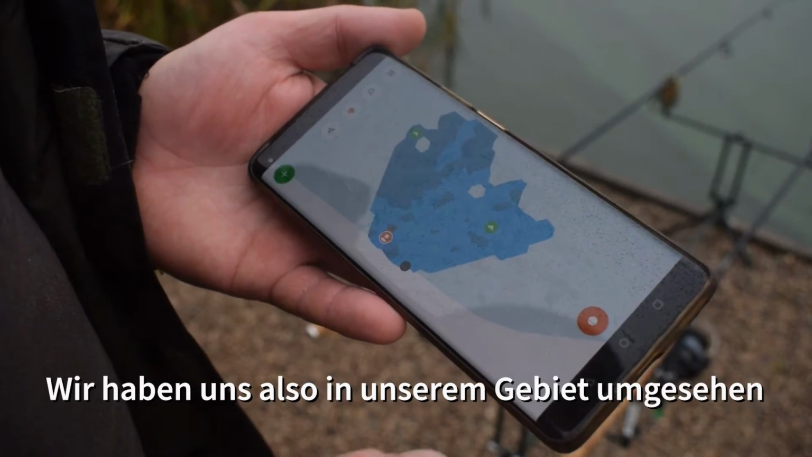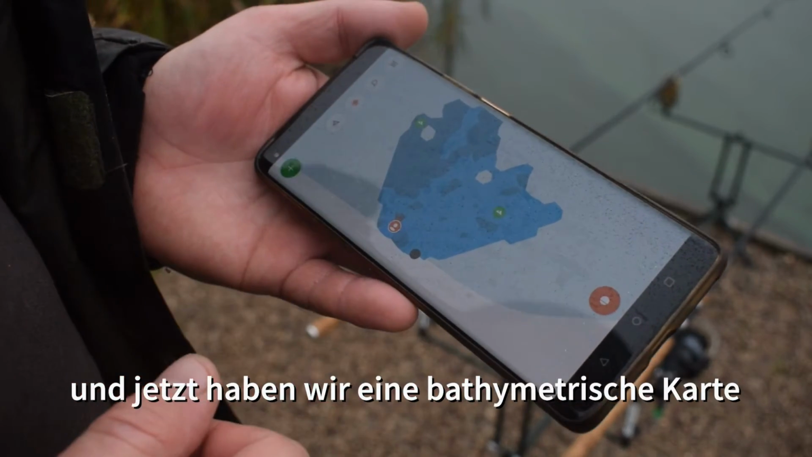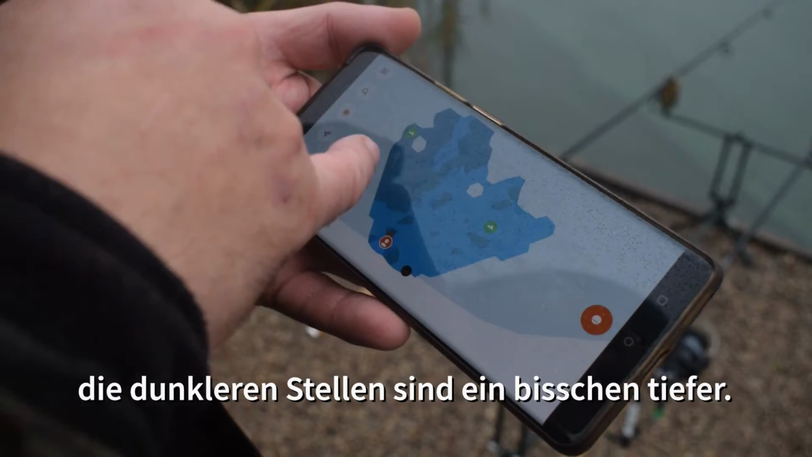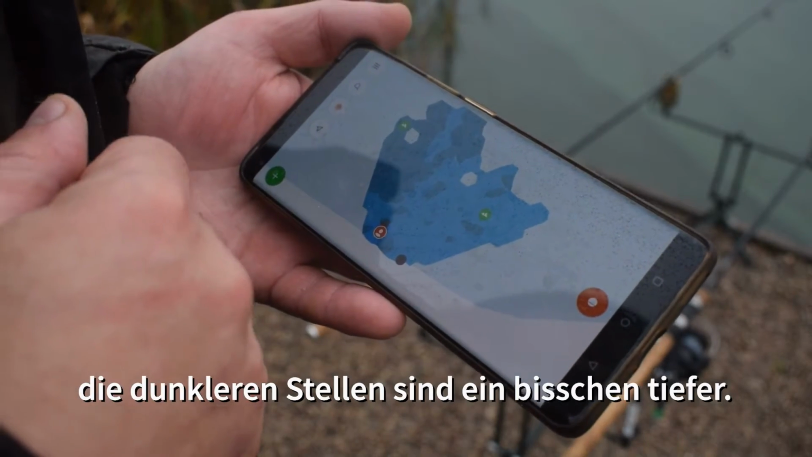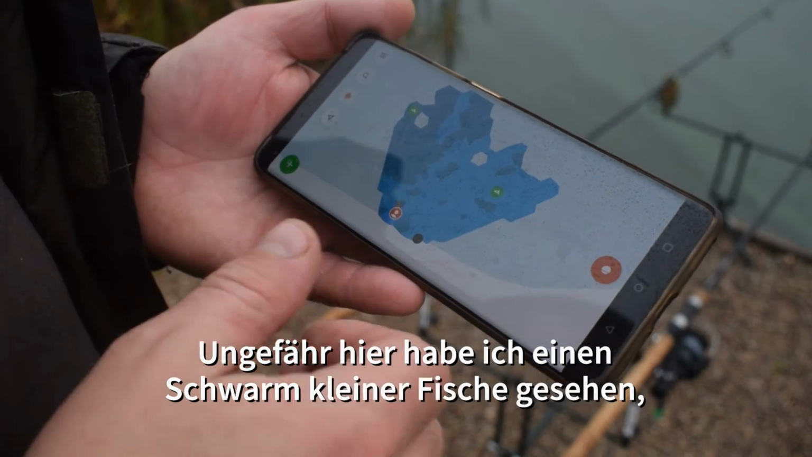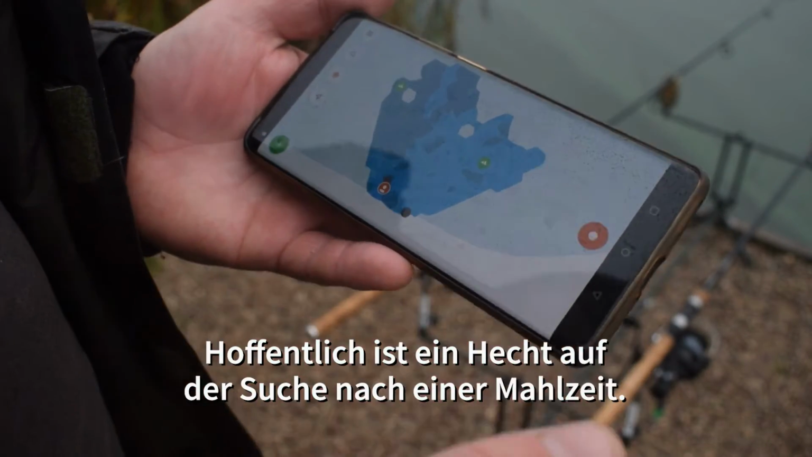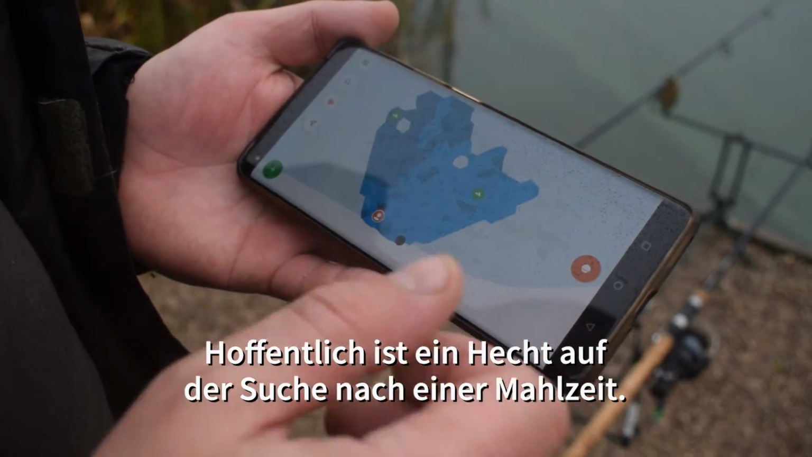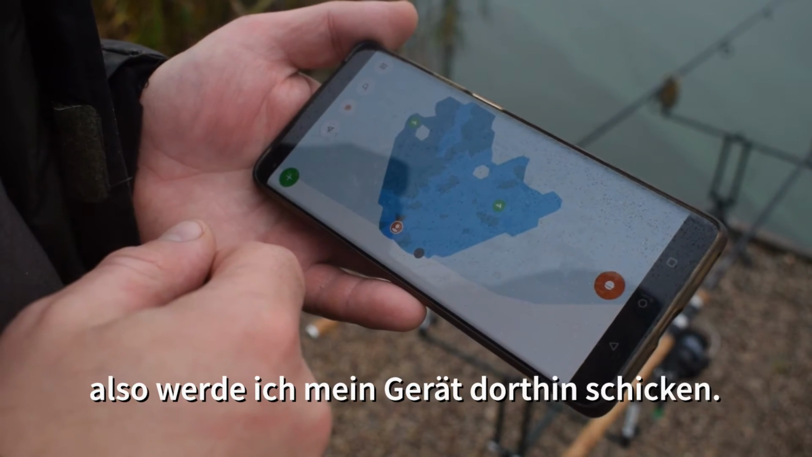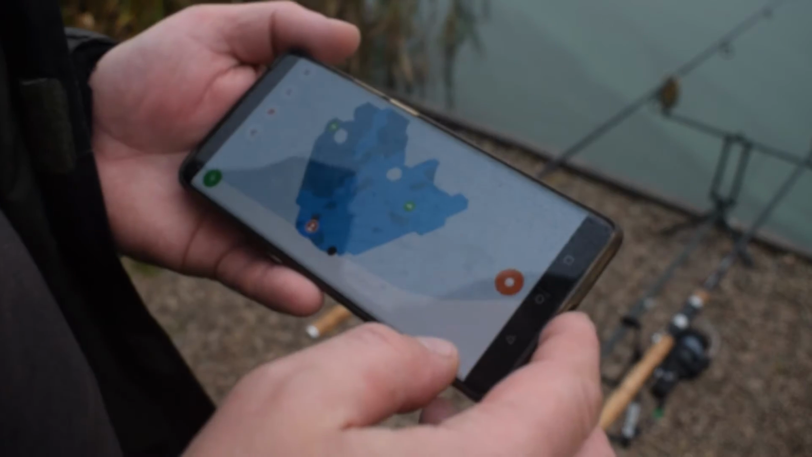So we had a scan around in our peg, and what we've got now is a bathymetric map. This side is generally shallower, and the darker spots are a little bit deeper. So I marked 2 places. Right about here I saw a school of small fish, so hopefully a pike may be out and about for a meal. And here I saw a couple of big arches. It's a little bit shallower, so I'll be sending my rig down there.